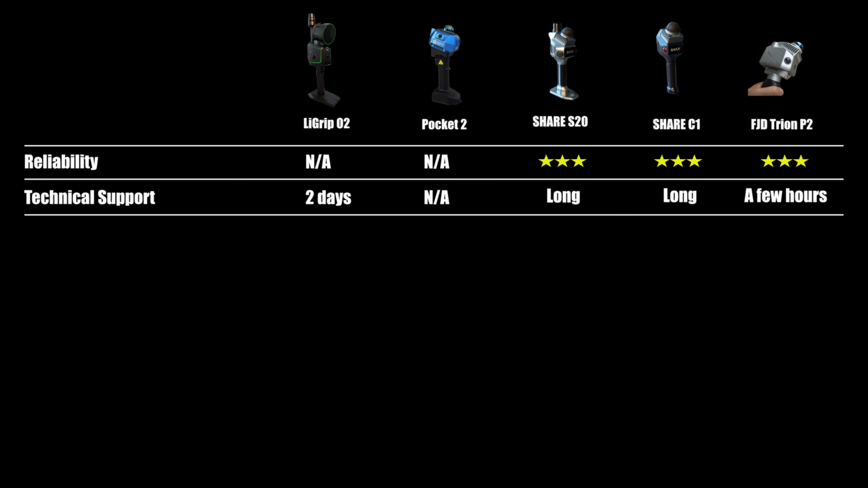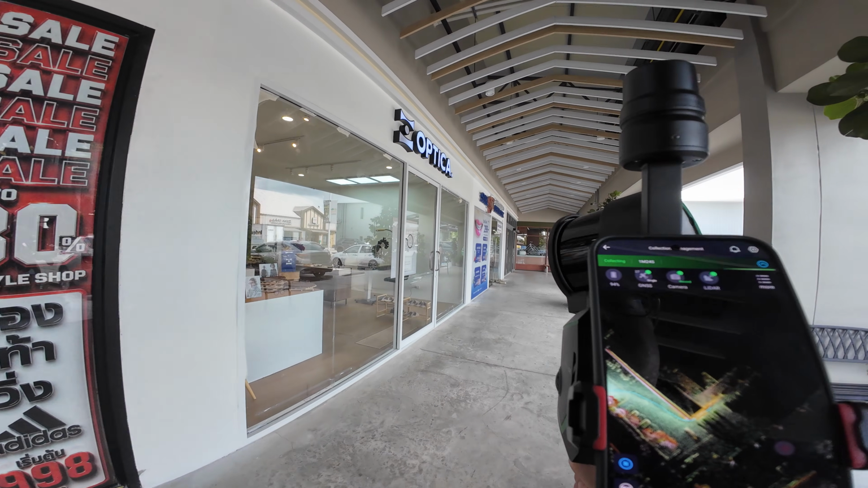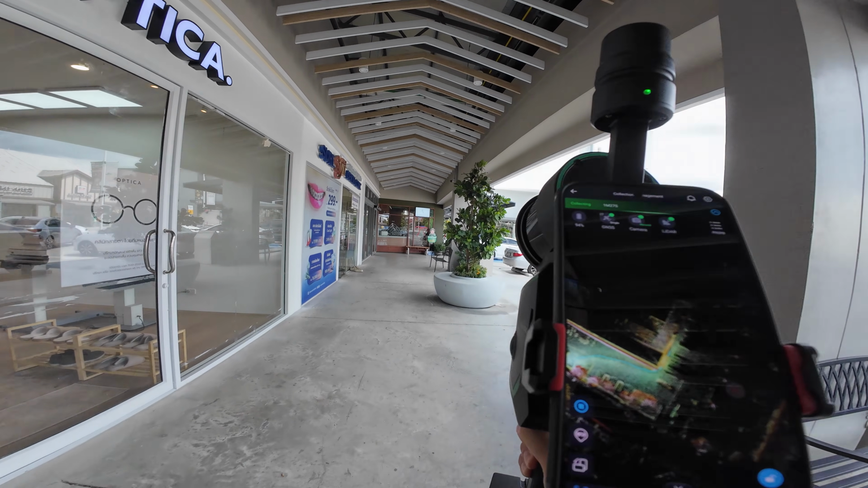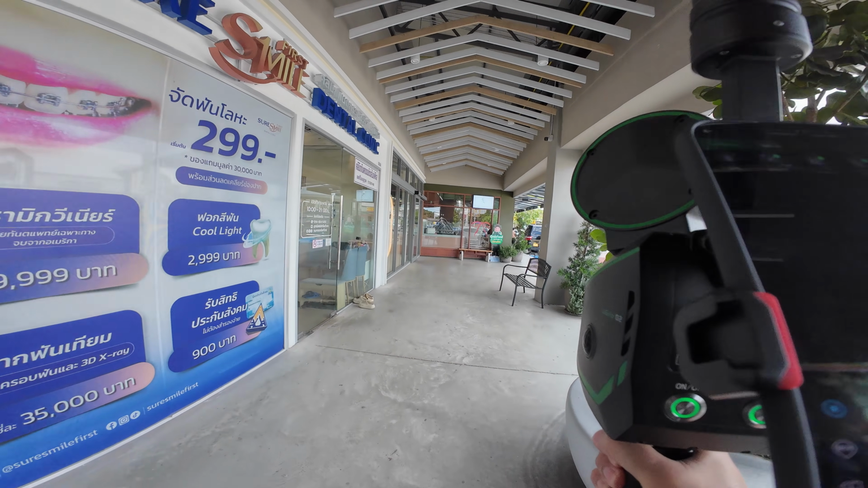For technical support, Green Valley told me they would get in touch within 2 working days, which is absurdly long for a professional measuring tool. And finally, GCP coordinate extraction is supported, leaving SHARE as the only LiDAR scanner on the market that cannot perform this task. Here's my review on the Green Valley LiGrip O2, one of the best SLAM LiDAR scanners I have ever